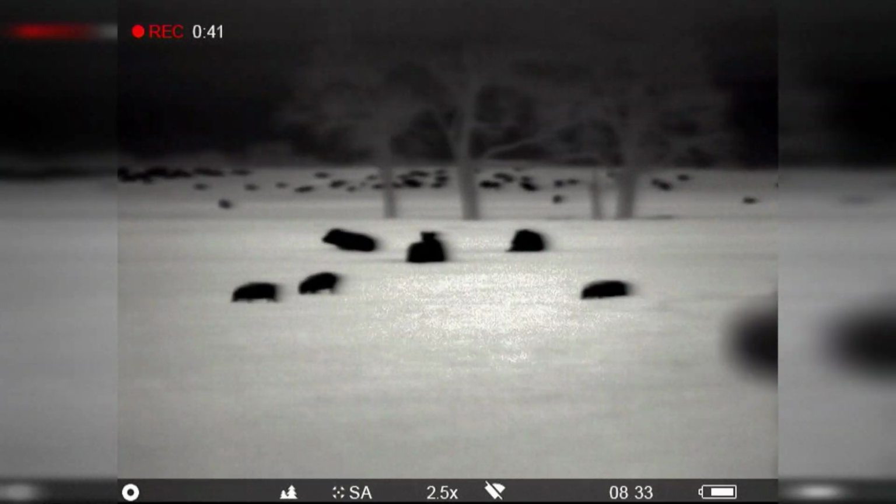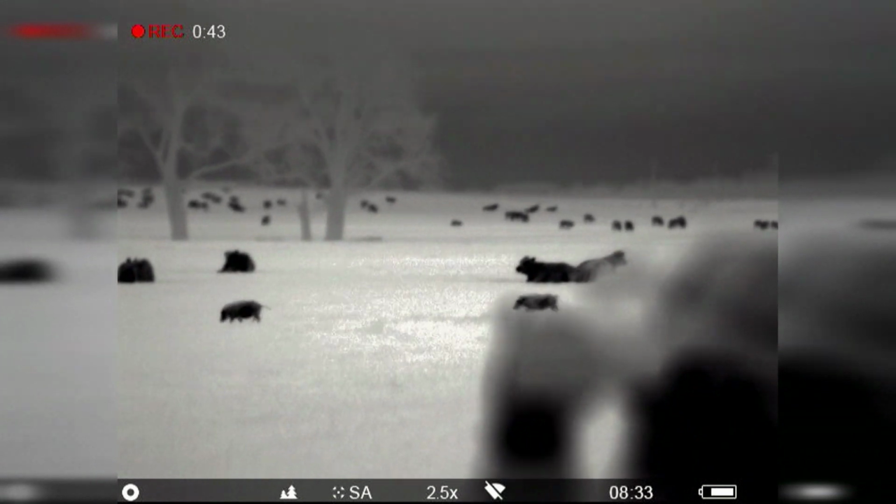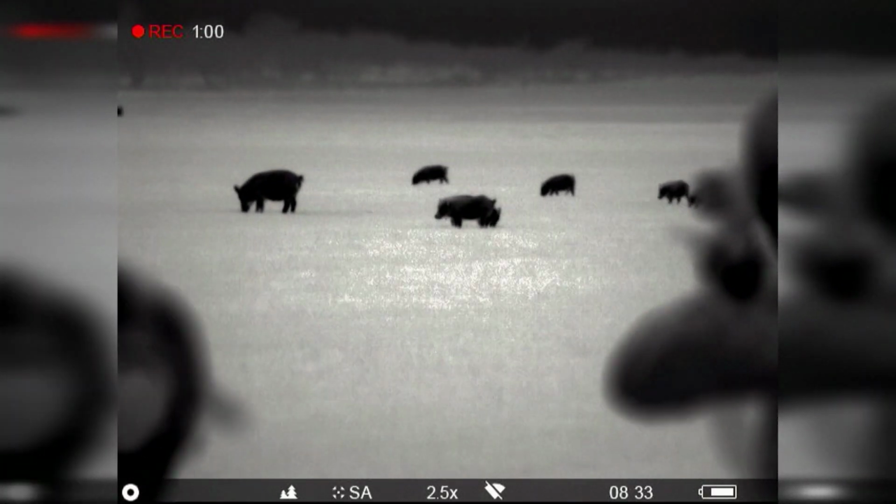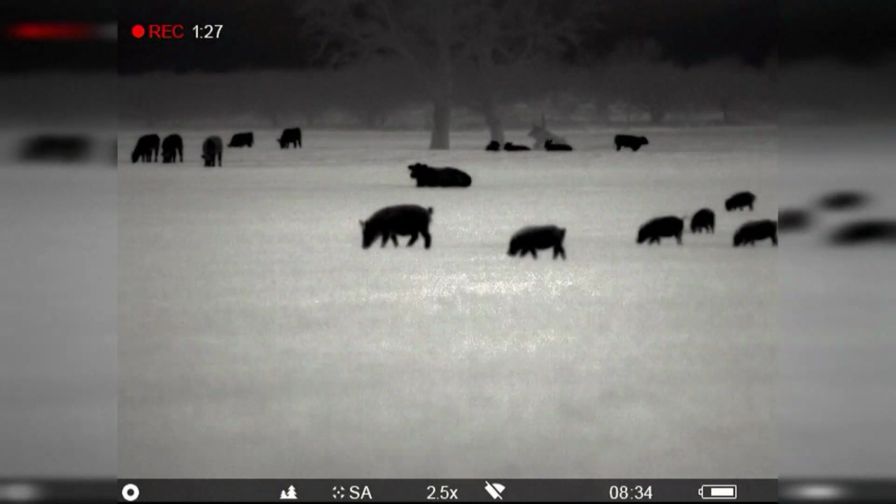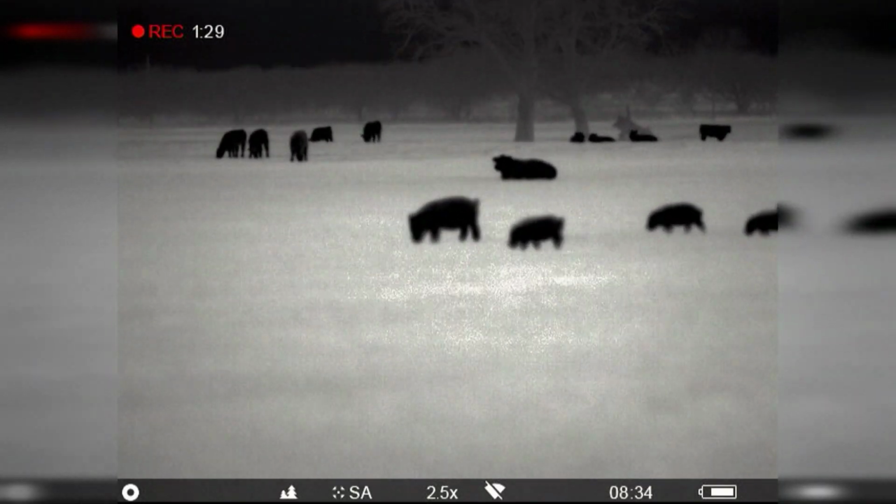That's it. And just about every single field that you go to is gonna have 100 head at least of cattle in it. And so at that point, when you're trying to walk through there at night with no lights or anything, using thermal imaging, the cows, if you're not careful, will bust your hunt and scare the pigs off.